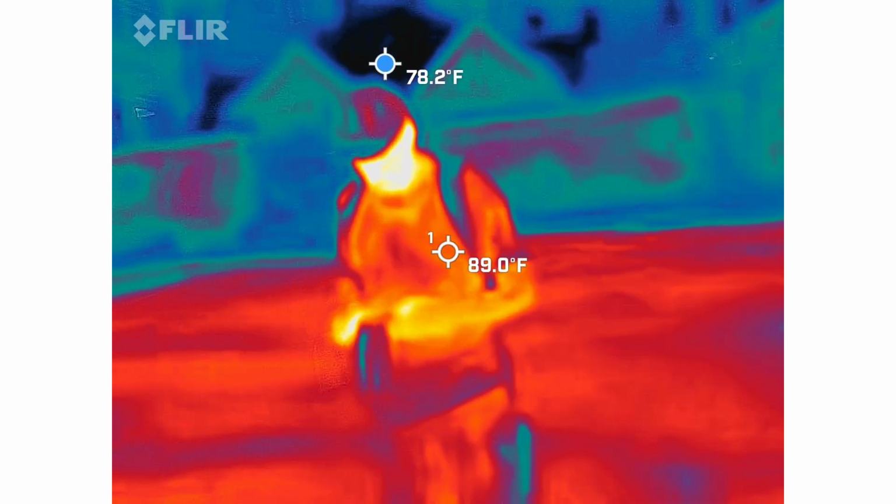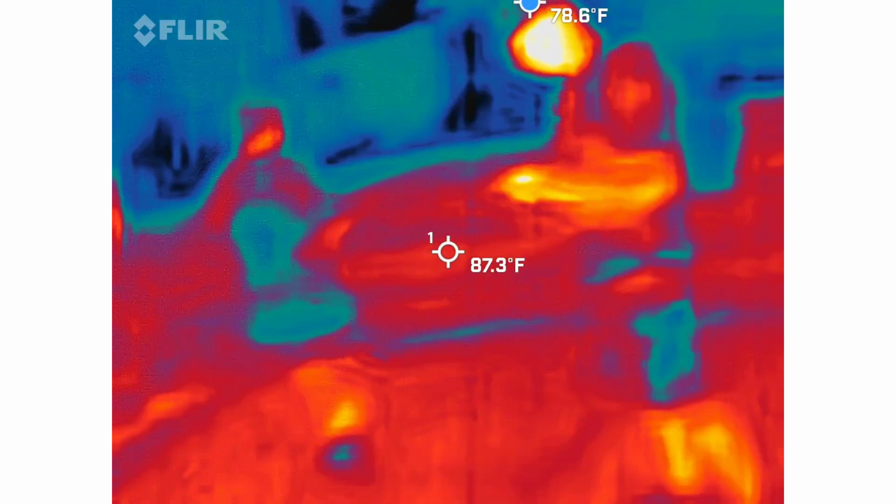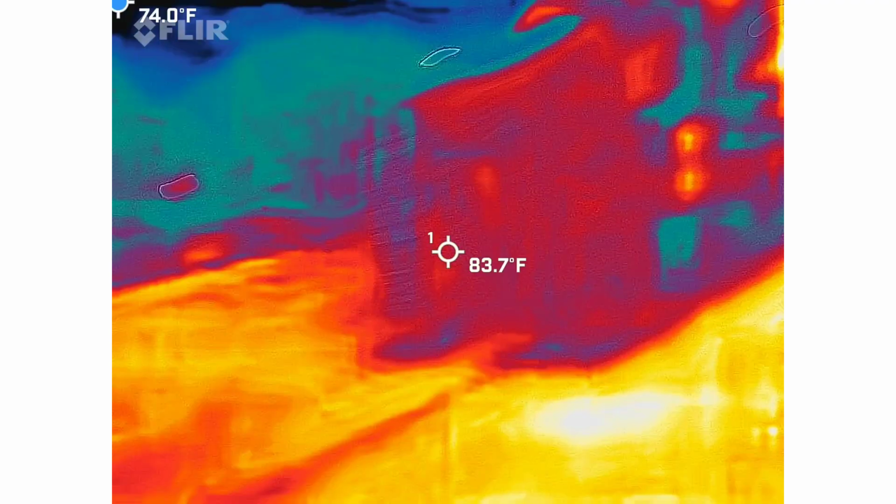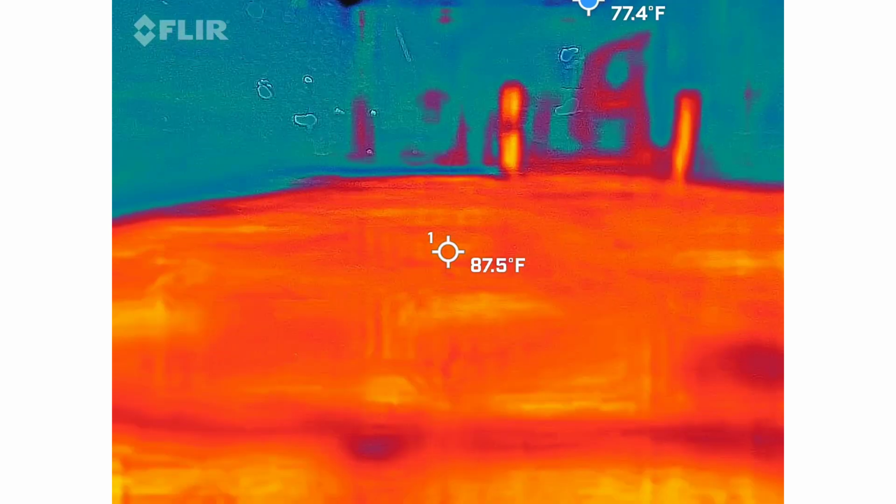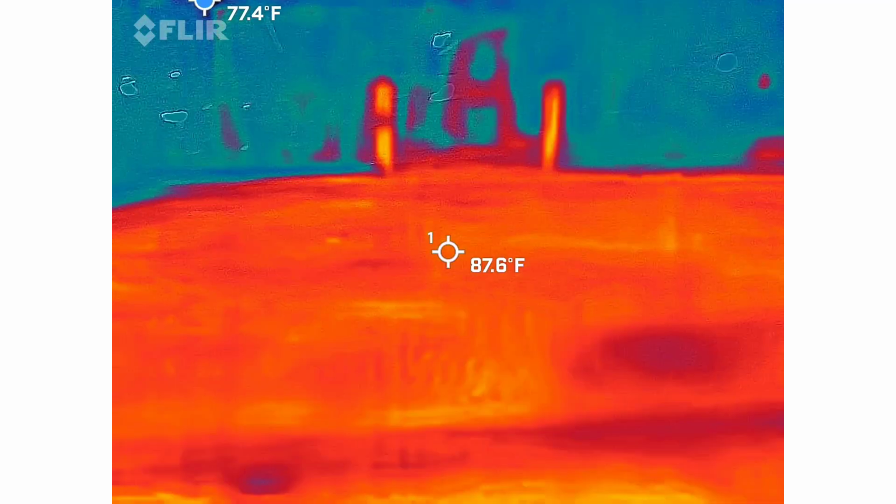I've been getting the purple. I said the brick. Purple? I don't know if that means anything. It's not the color of her hair, though, just so you know. The brick. She didn't have purple hair in the early 1700s.